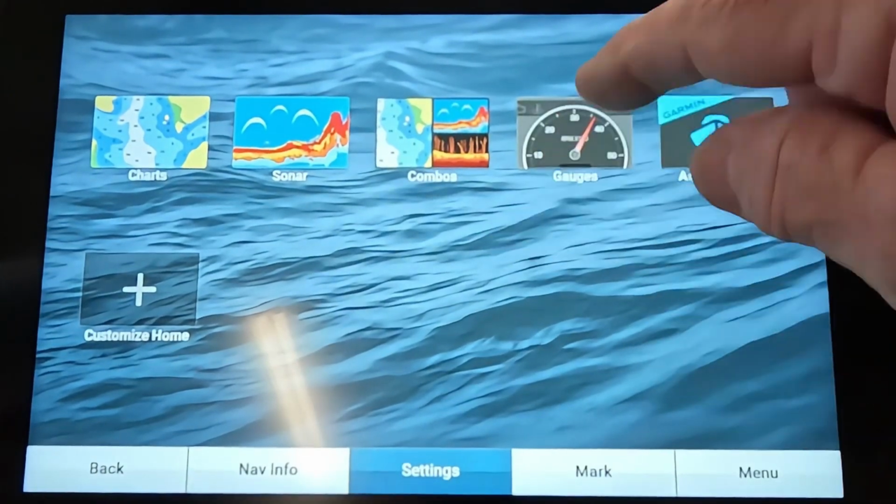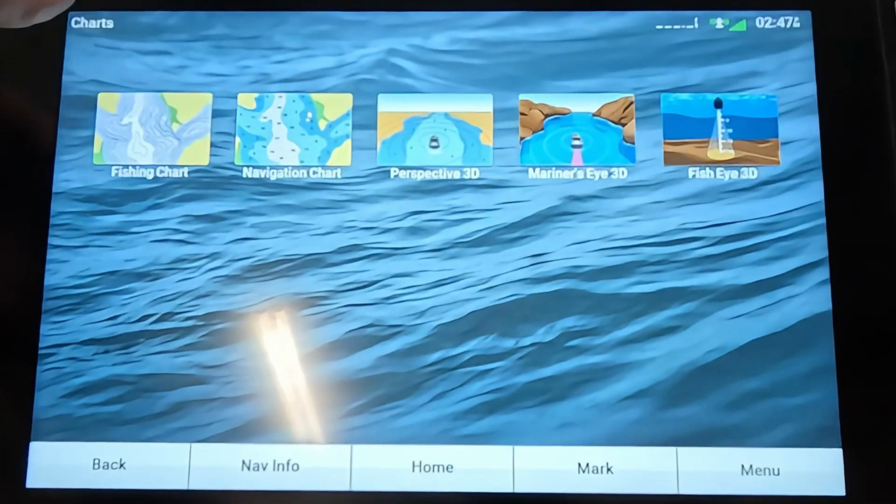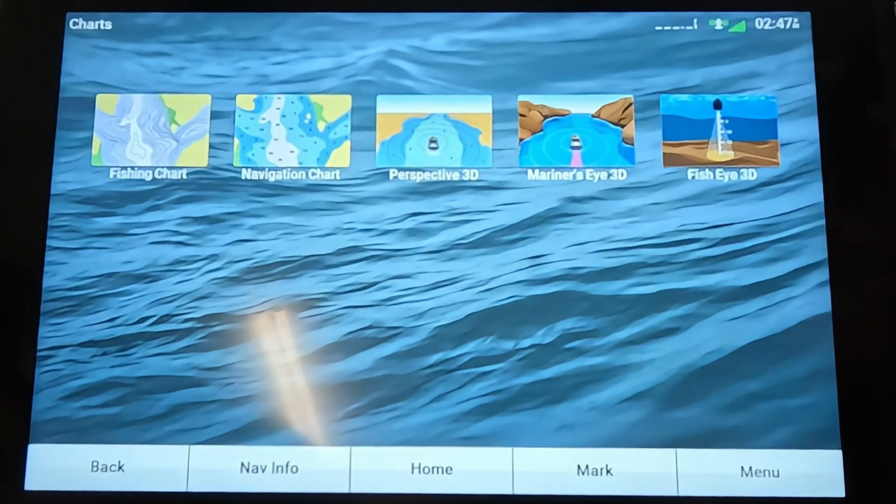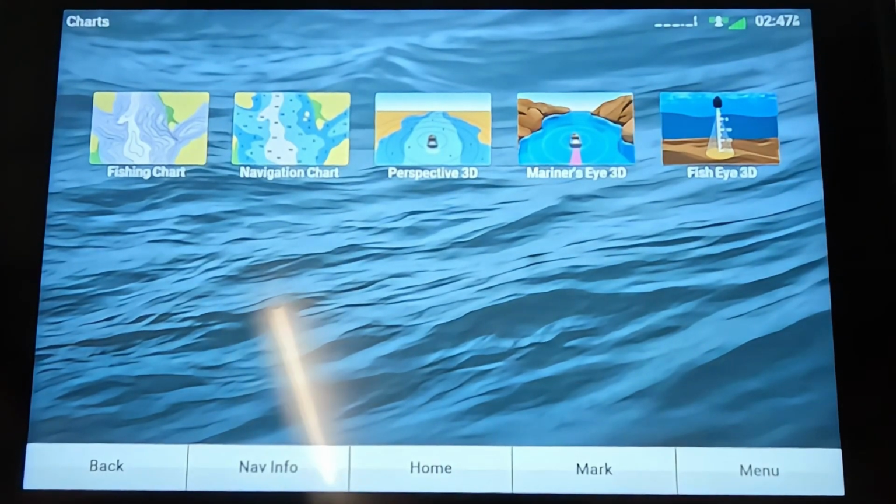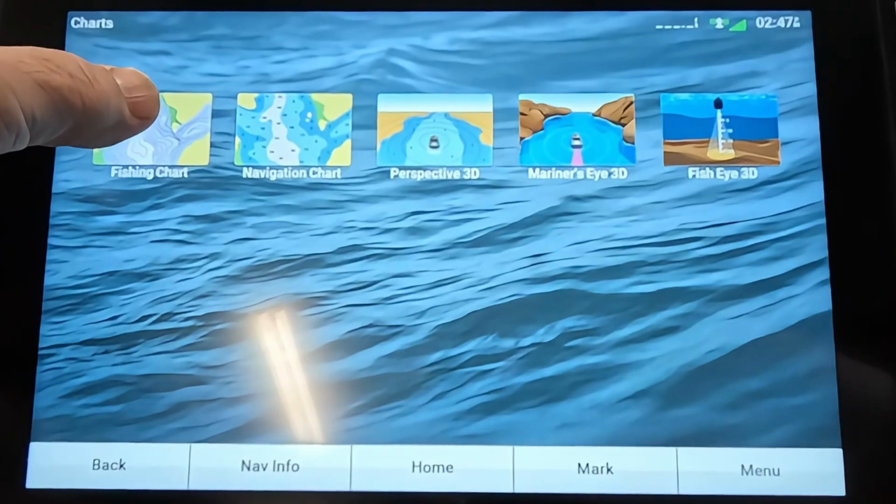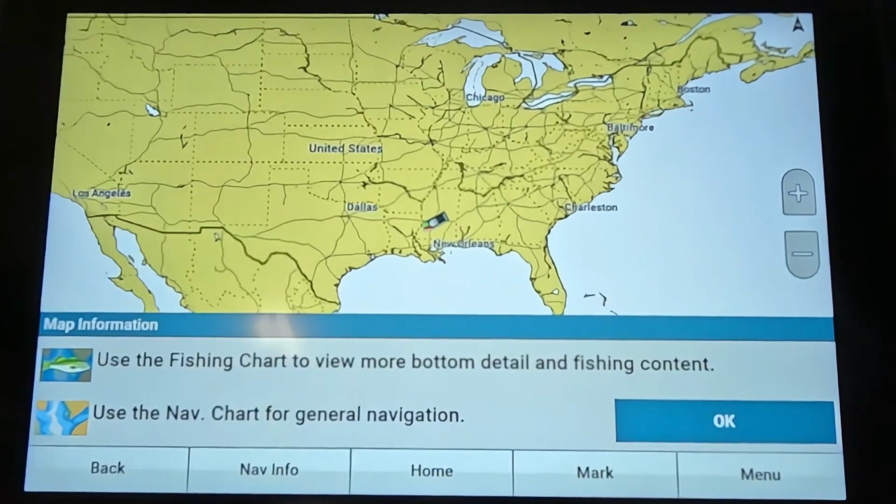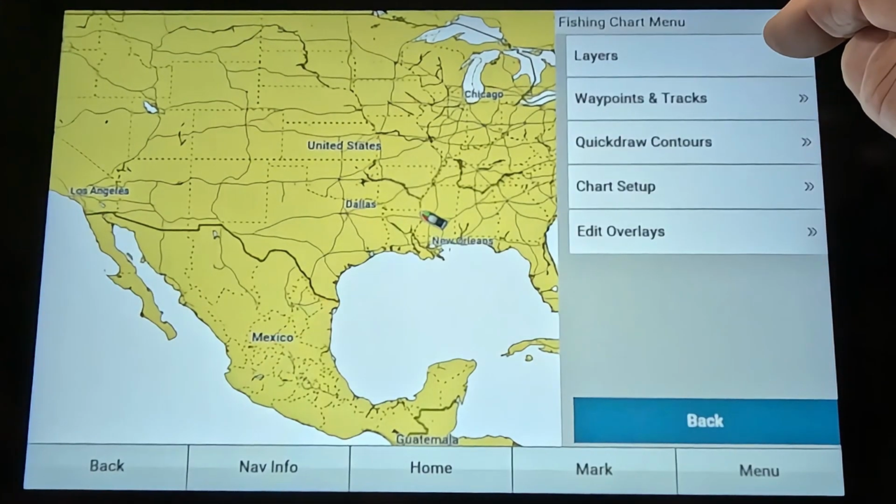Next thing you want to go to is your charts menu. So press charts. This is what we're trying to do here. We're trying to get your whole unit set up to where when you go fishing, you can fish and you don't have to worry about setting all this stuff up. You can actually do all this pretty easy at home. So go to fishing chart and then press menu and then go up to layers.